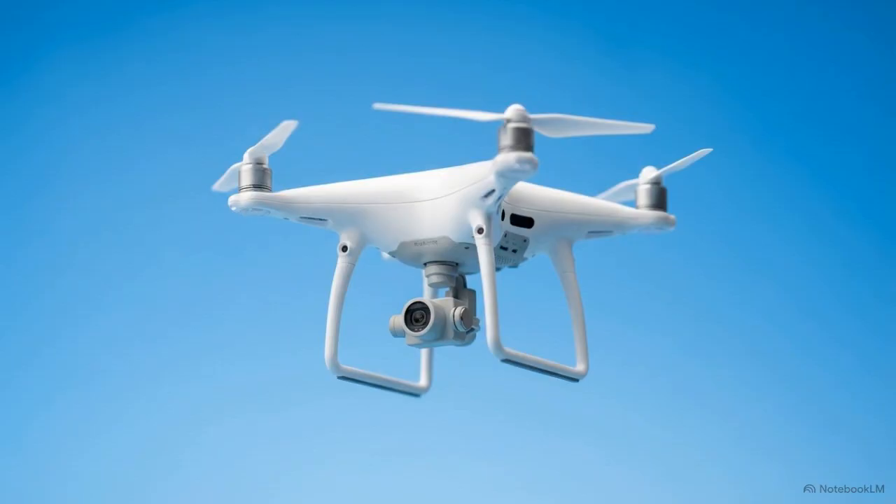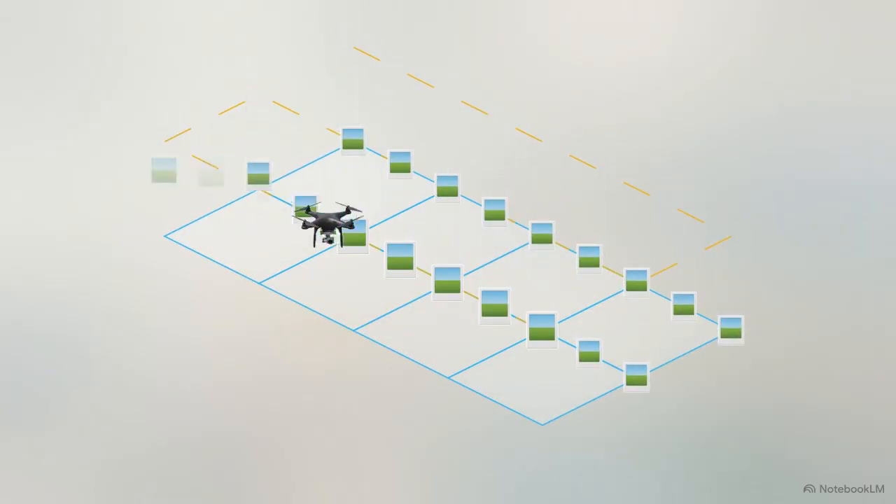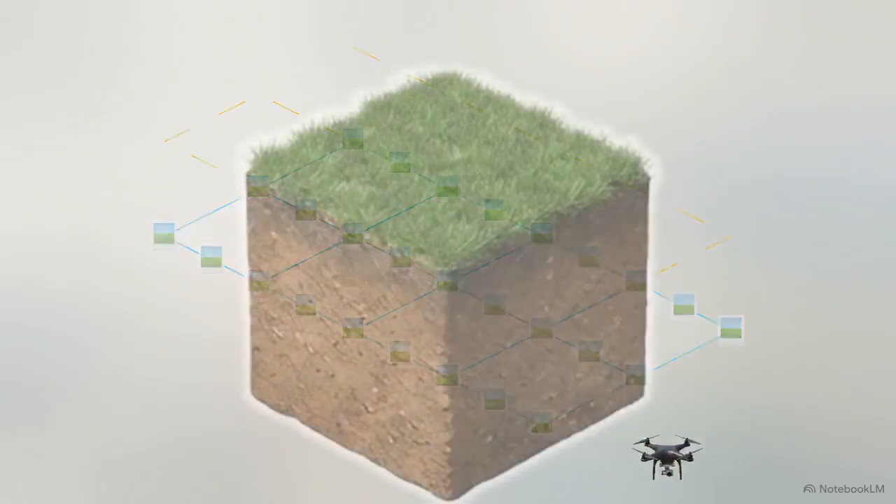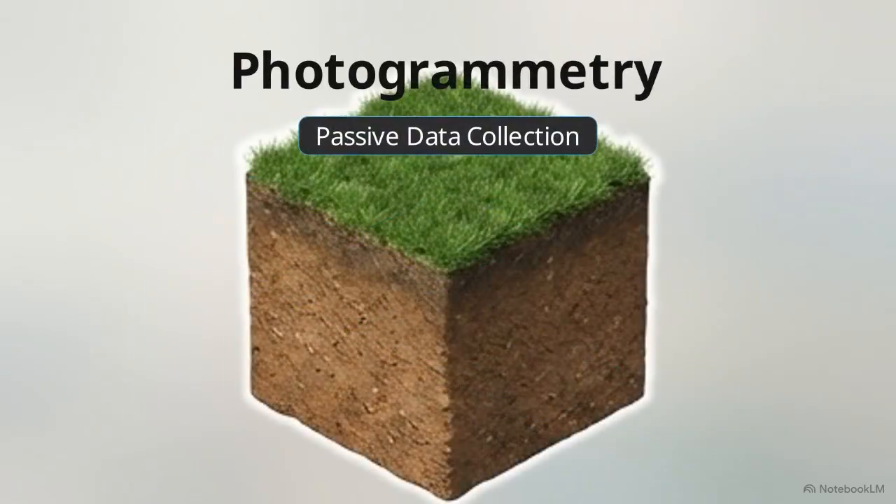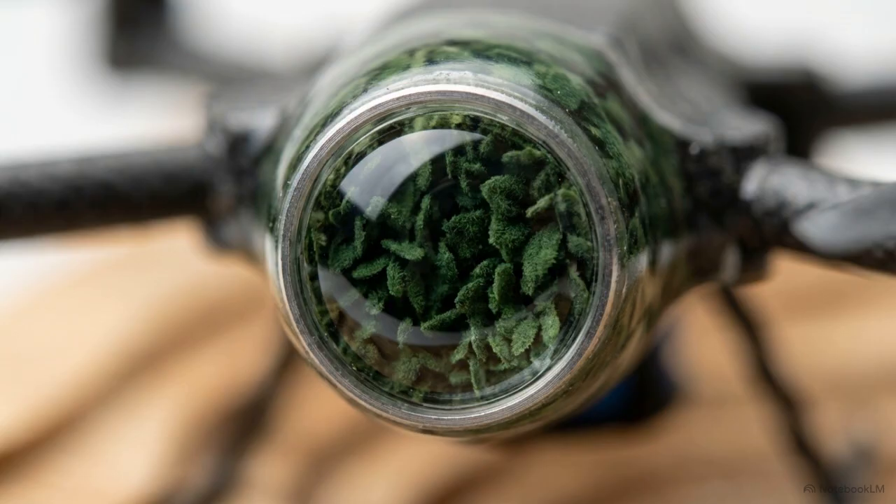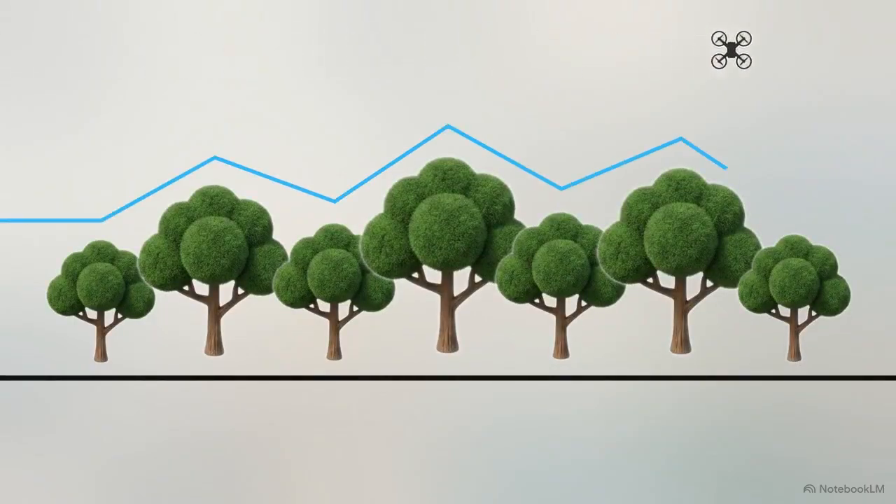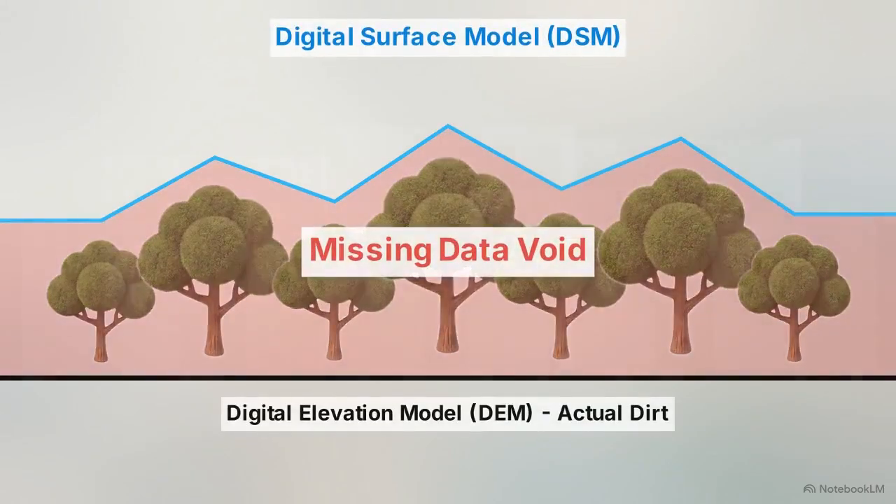To speed up the process, the industry turned to the sky. Specifically, using standard drones to take hundreds of overlapping photos to create 3D maps, a process called photogrammetry. Photogrammetry works well for bare surfaces, but it has a specific engineering flaw on raw land. It relies on passive light. The camera can only map what it physically sees. If a site is covered in trees, photogrammetry maps the top of the leaf canopy, not the dirt beneath it.